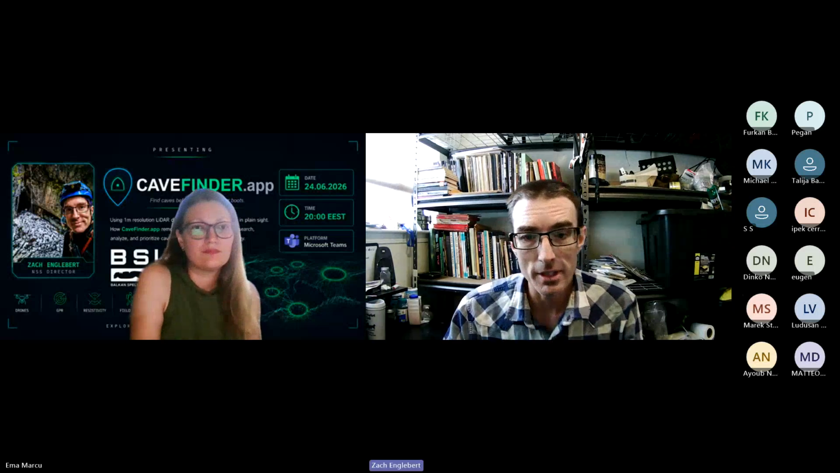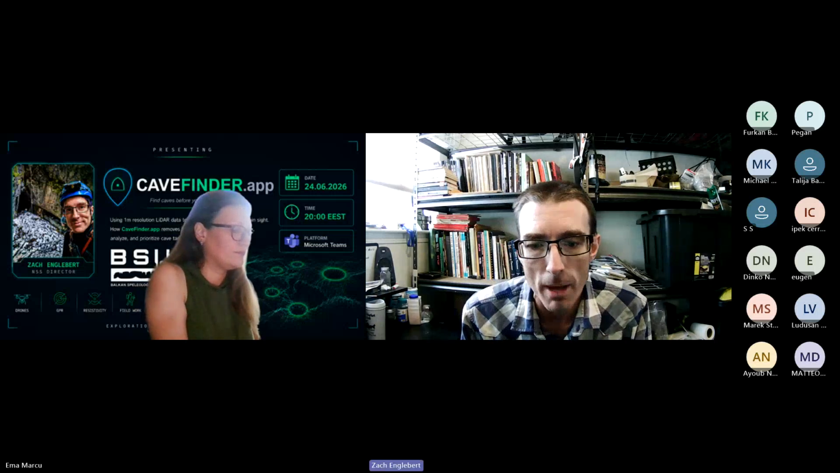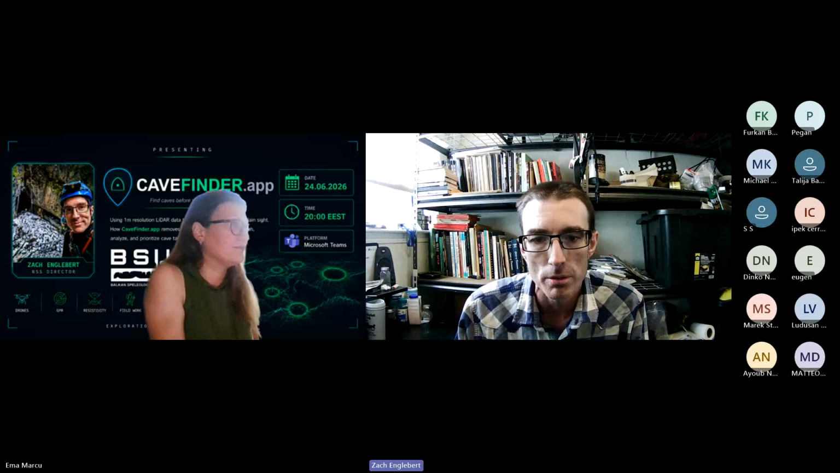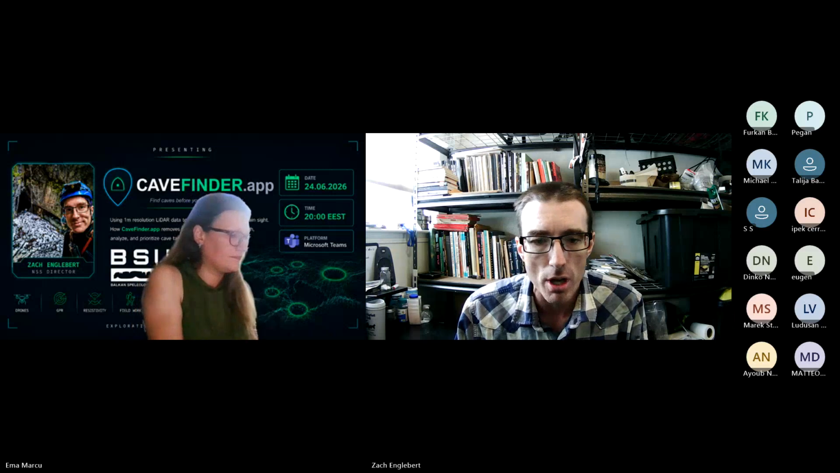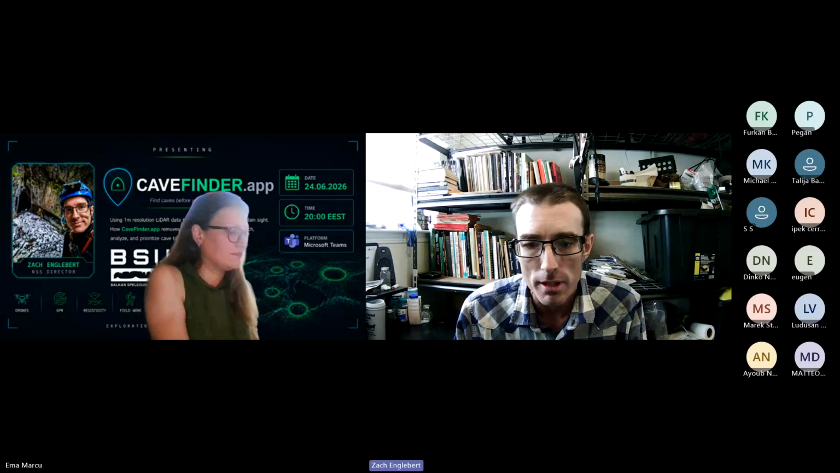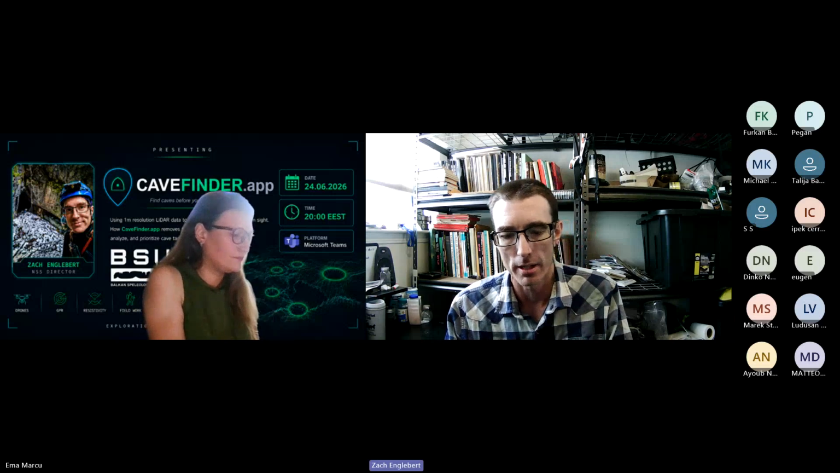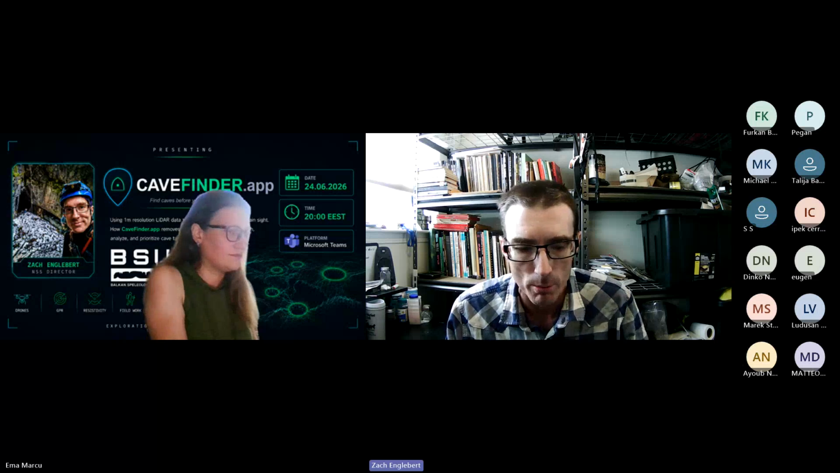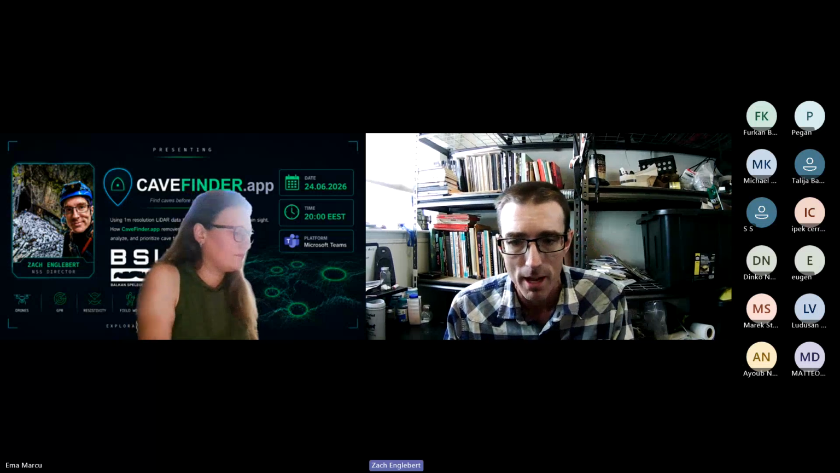So LiDAR has been used for probably a couple of decades by cavers to look for caves, but it's been pretty difficult for the average caver to use. You have to have knowledge of how to use these GIS programs like QGIS or ArcGIS. You got to know how to hunt down the LiDAR data itself. You have to know how to use the various methods to analyze LiDAR data. And it's a real headache for most people. When I first started caving, I was really curious about it, and it took me years to really wrap my head around it.